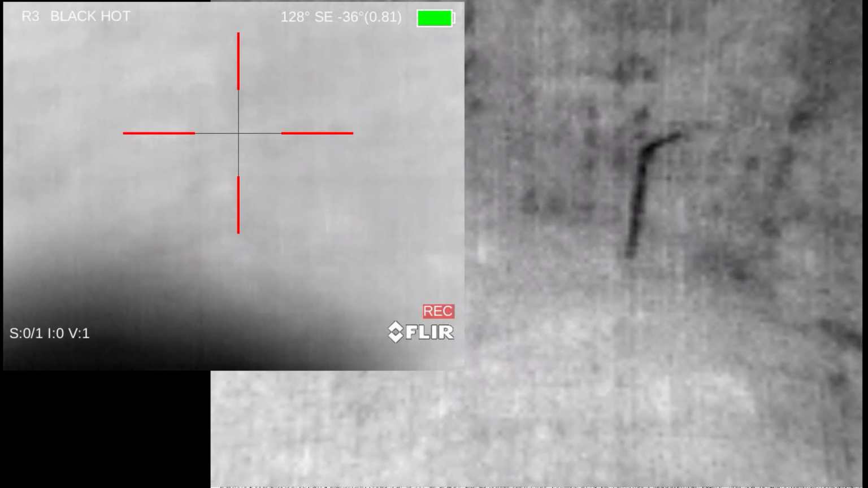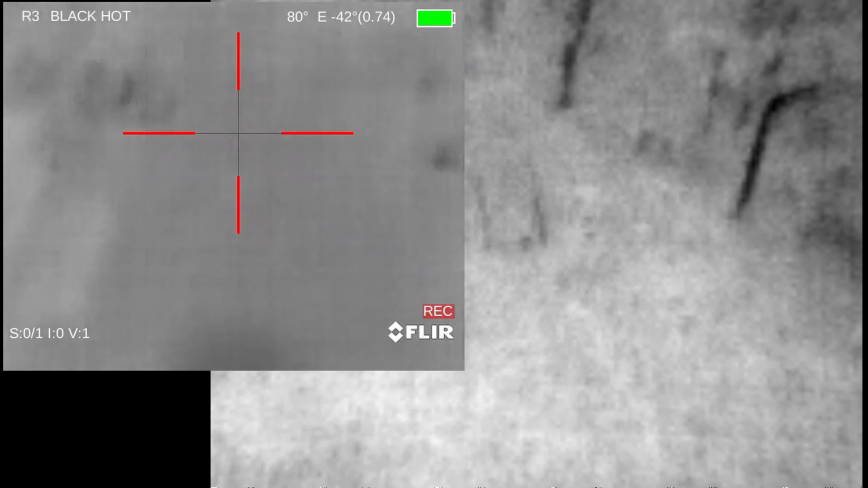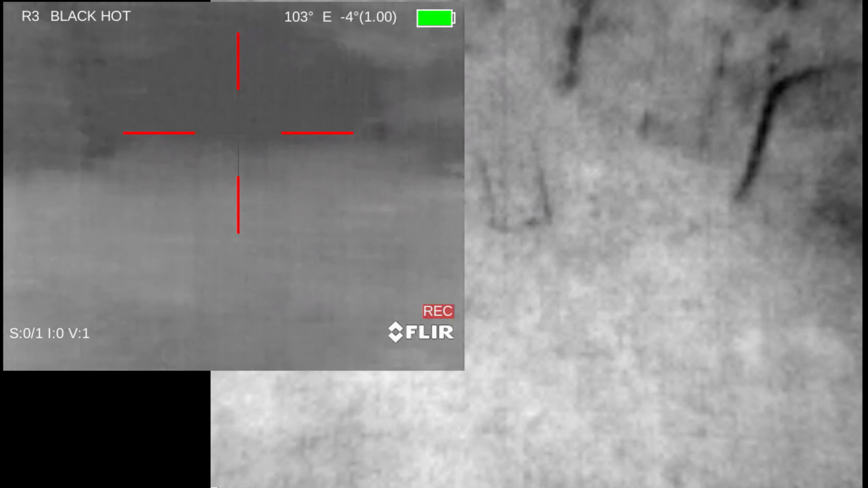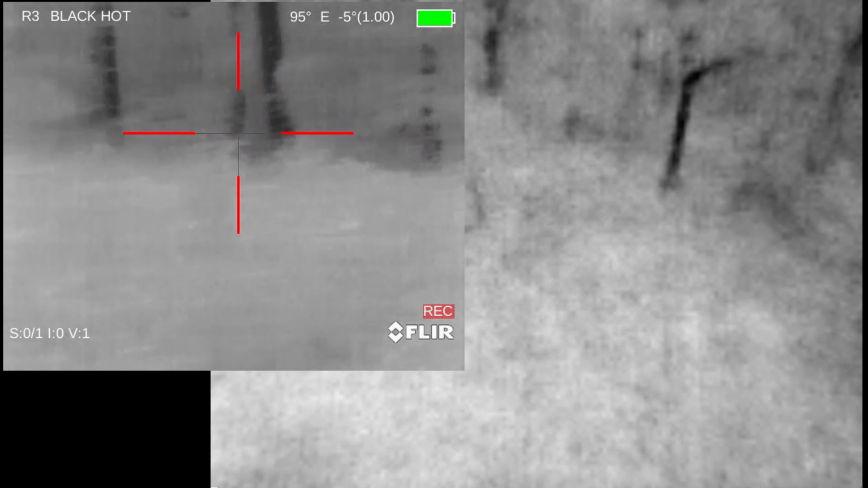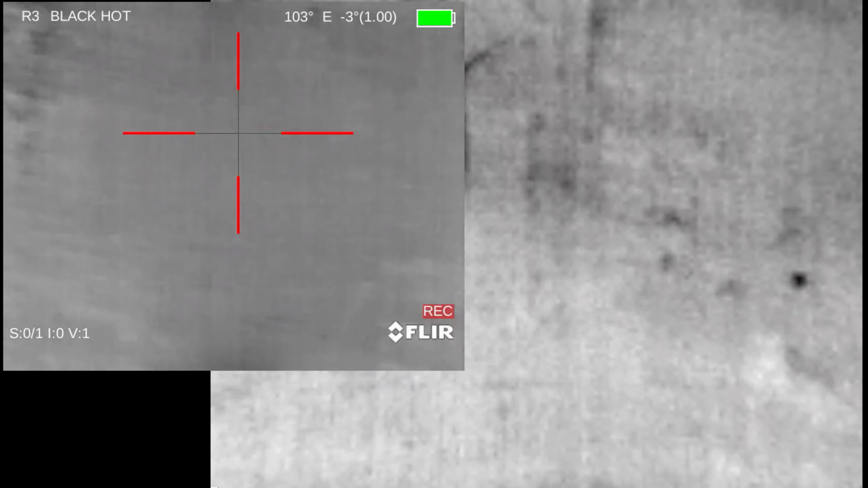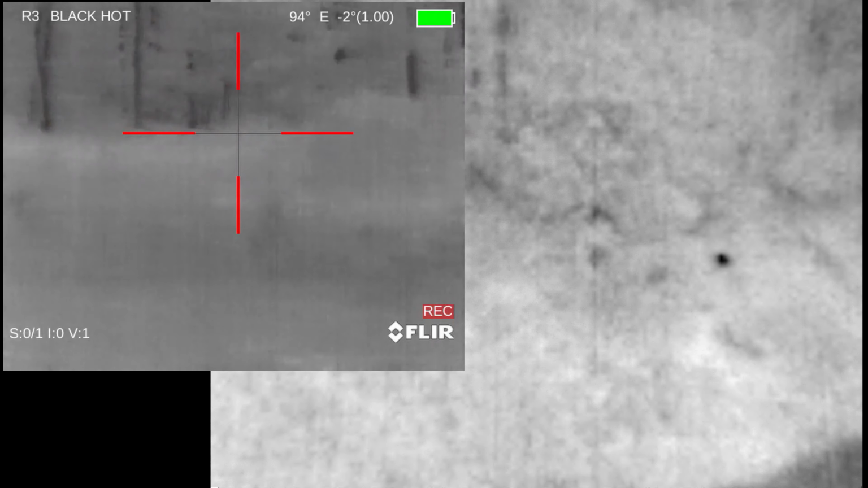This entire time, the first pig is squealing, and there's grunting from 2 sows that are both trying to get those piglets back in line. I think the one that went off to our left was probably a sow because we heard grunts coming from that direction. And then the one that I shot at there was most likely a sow as well, as she had stopped and was grunting.